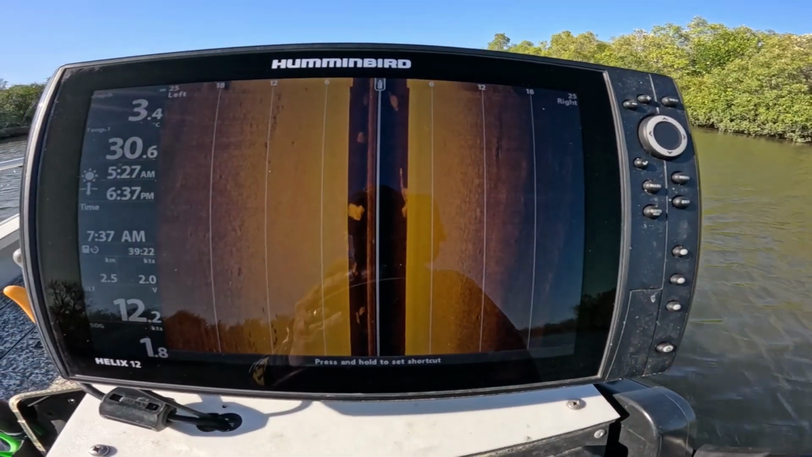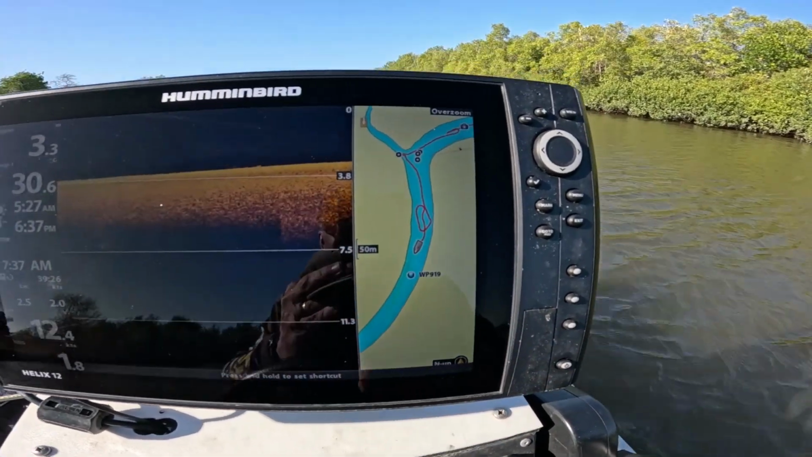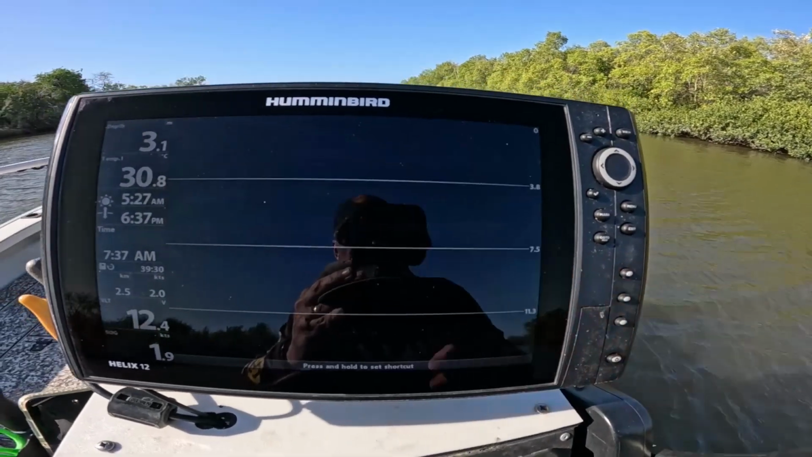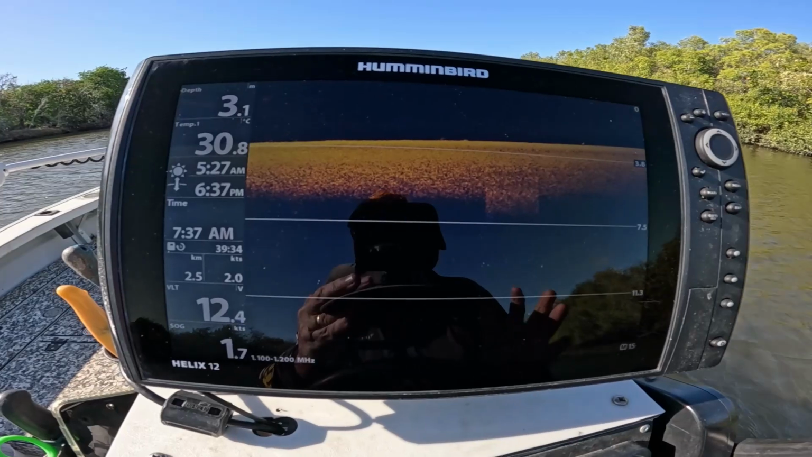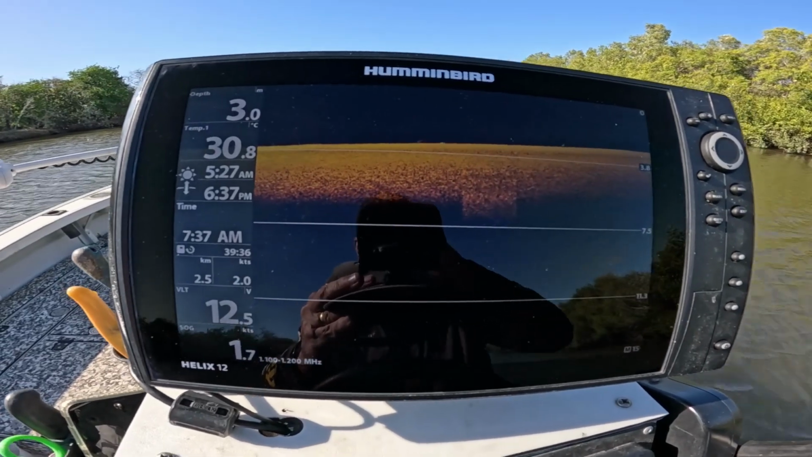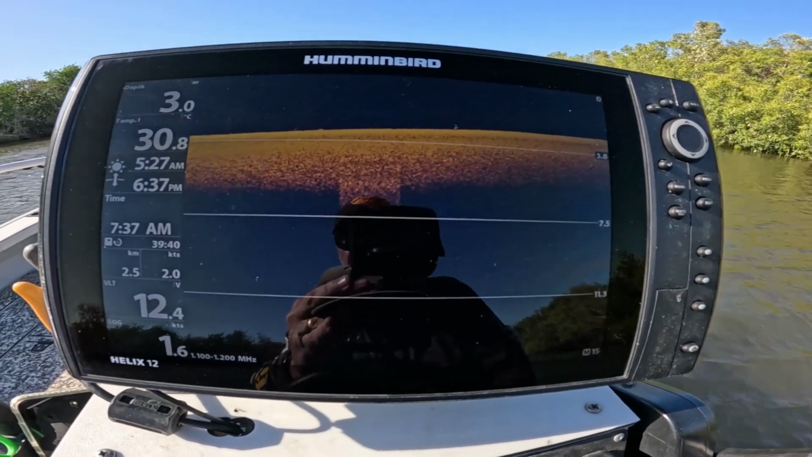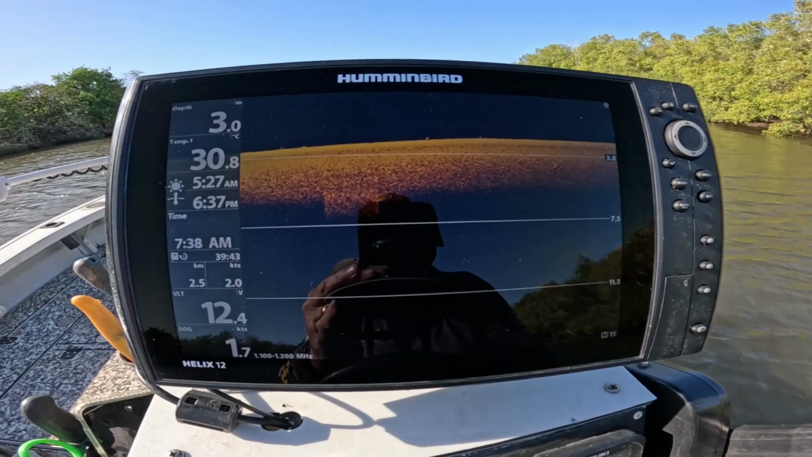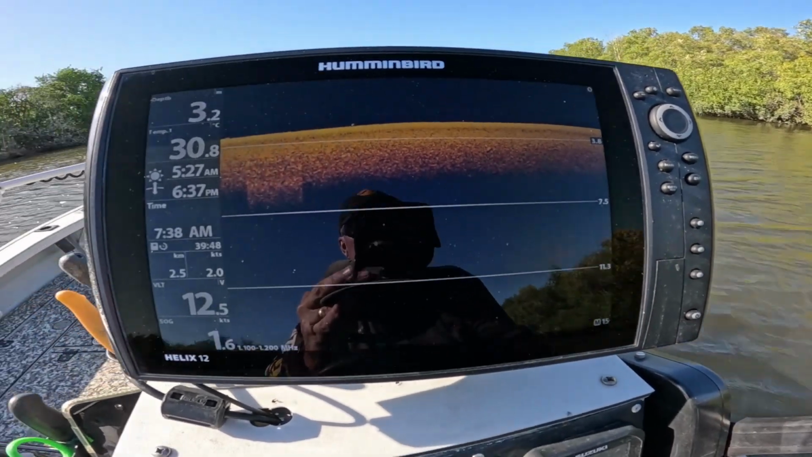Middle one short is side imaging. Bottom one is Navionics and down imaging, and the top one is down imaging. Right, that's all I need. I don't need anything else. I don't need any fancy zooms or anything like that, because I don't fish in deep water. I find this setup suits me. I get people wanting to know what sort of settings I use.